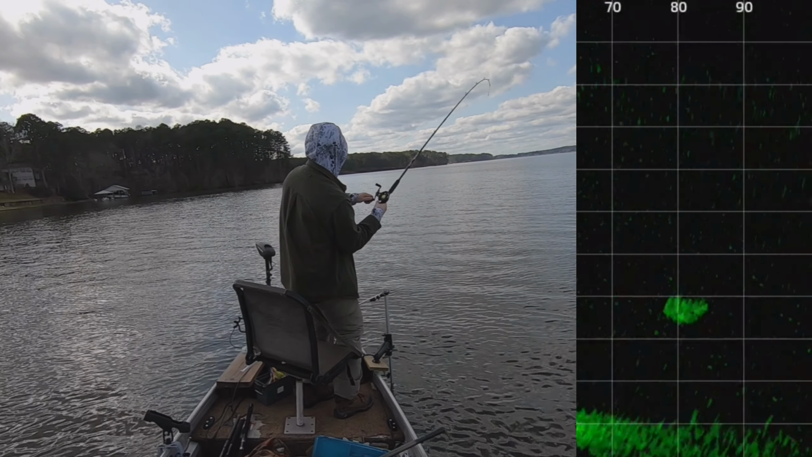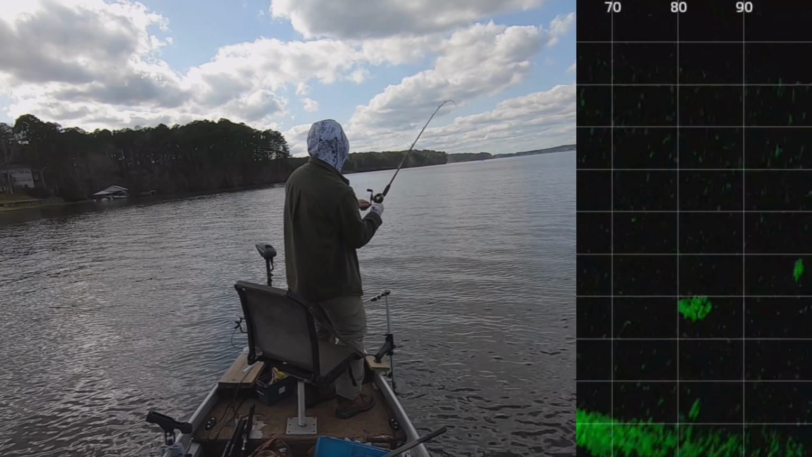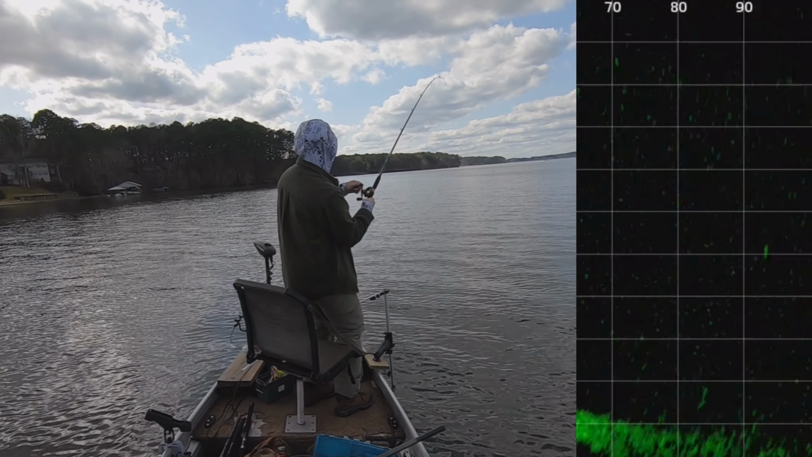Like I said, with these things, it's nonstop. If you can get into them, if you find them, you can catch fish all day long. My arms were hurting at the end of this day.